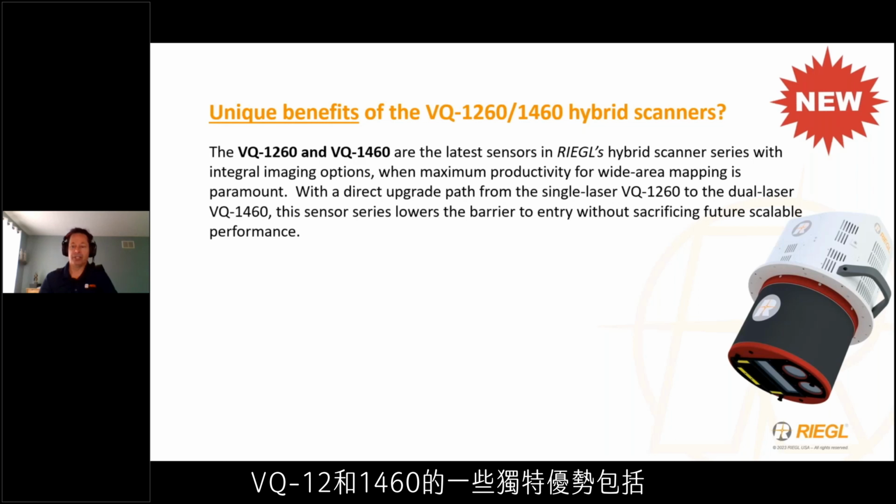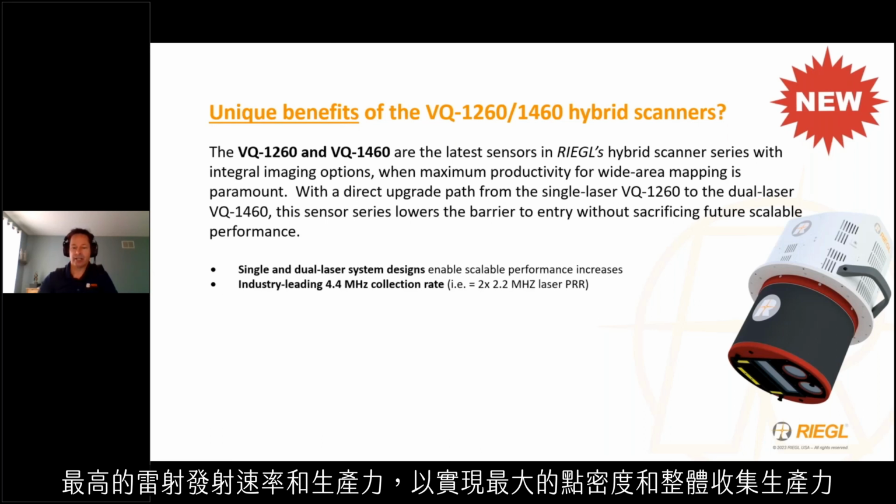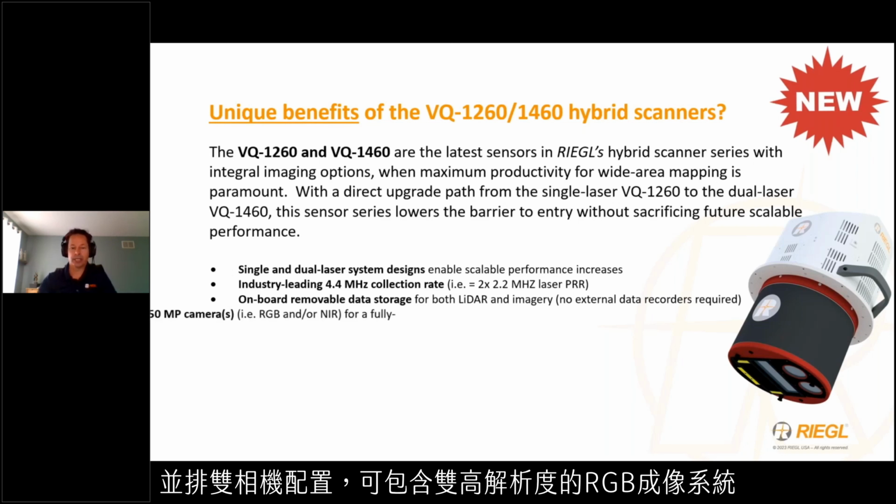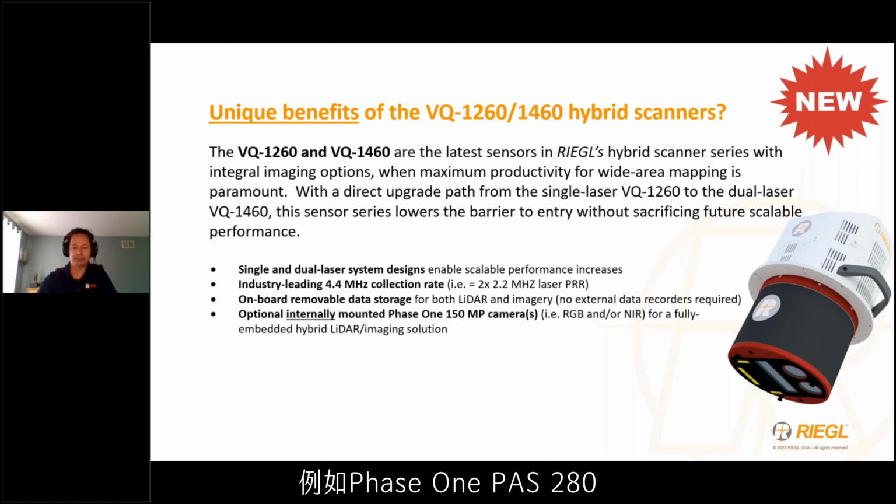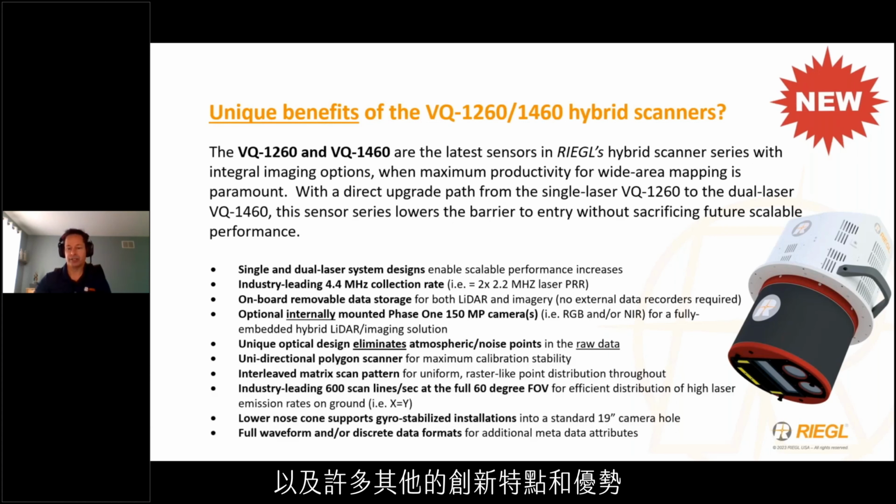Some unique benefits of the VQ12 and 1460 include a direct upgrade path from a single channel to dual channel system for scalable performance, the highest laser emission rates and productivity in the segment for maximum point density and overall collection productivity, a smaller installation footprint resulting from the inclusion of onboard data storage and the removal of external data recorders, a side-by-side dual camera arrangement for the inclusion of a dual cam high resolution RGB imaging system, such as the Phase One PAS280, a unique optical geometry that minimizes the atmospheric and noise points commonly found in similar long ranges, and numerous other innovative features and benefits.